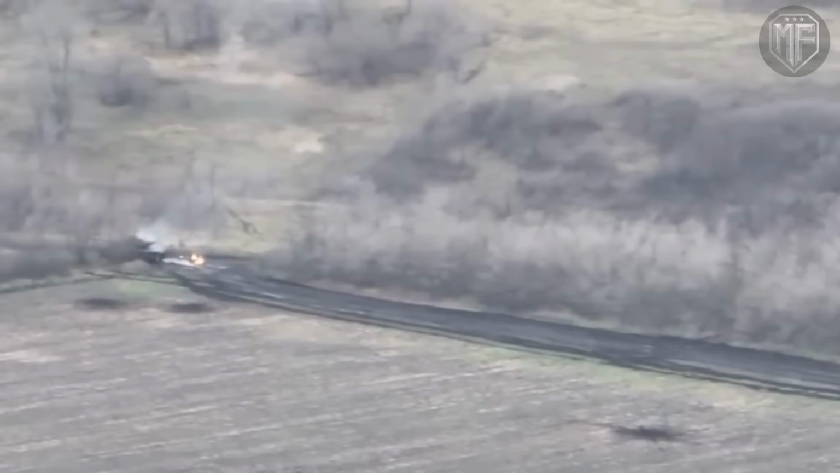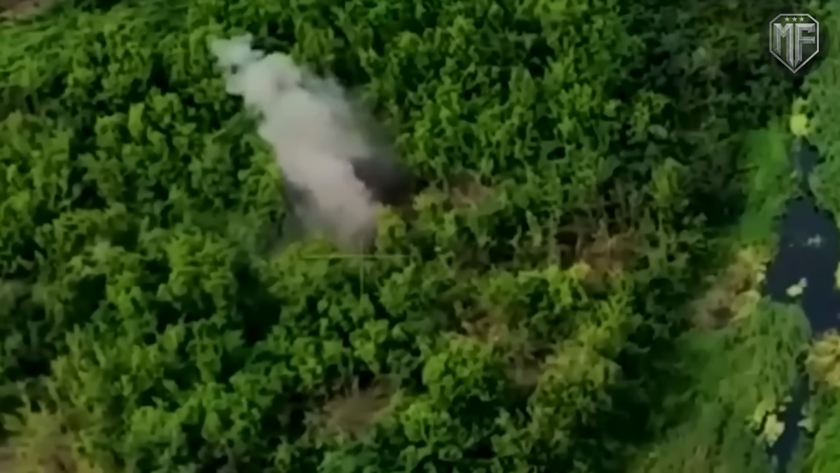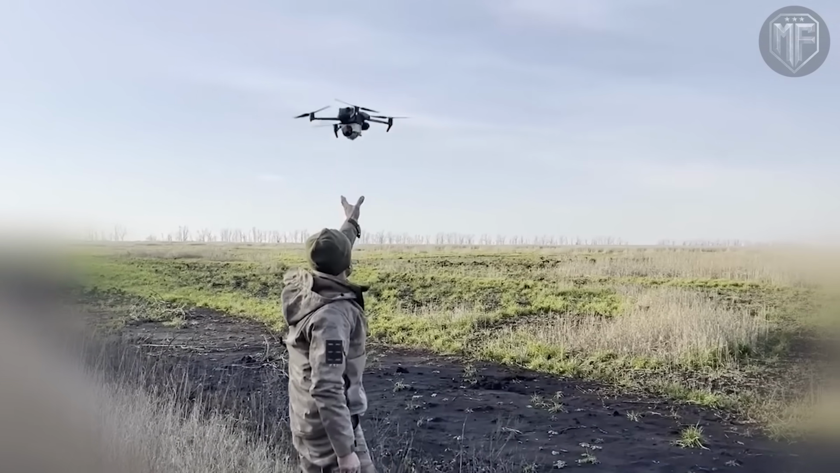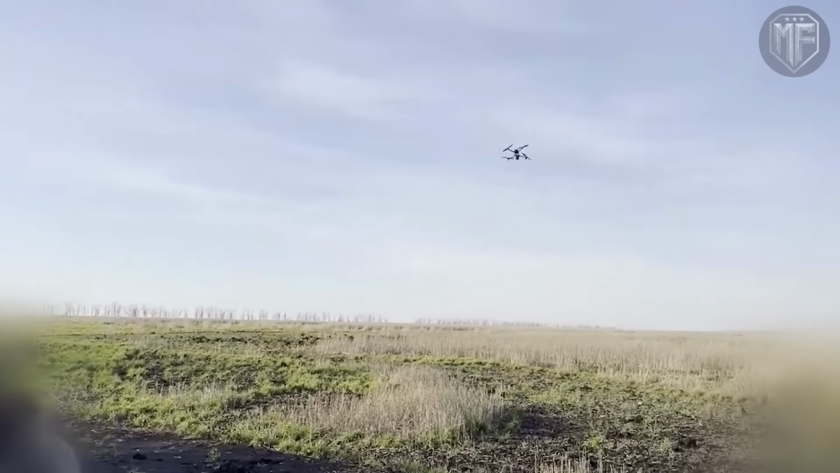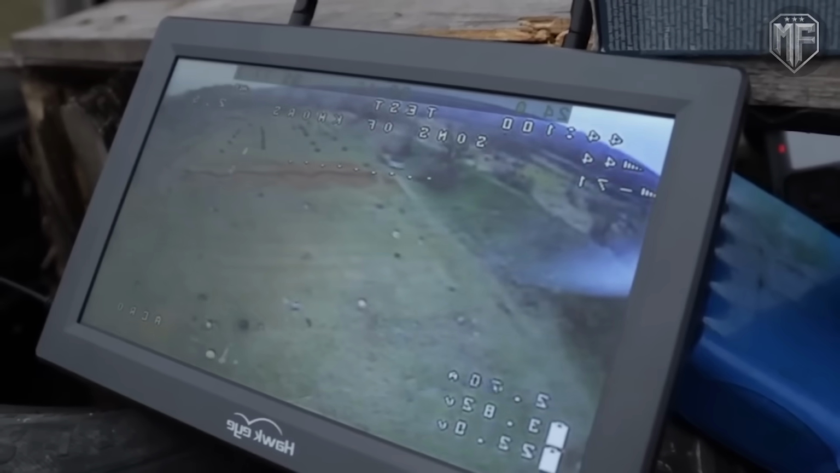They are not filling a gap until something better arrives. They are defining how space is controlled, how armor is used, and how infantry moves under fire. What Pokrovsk demonstrates is that FPV drones are no longer treated as temporary answers to shortages.